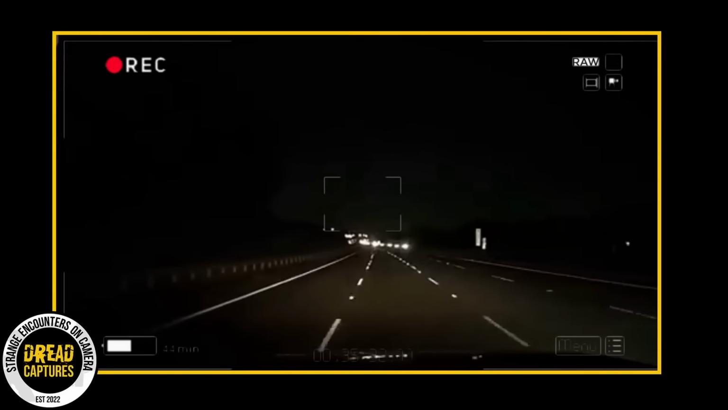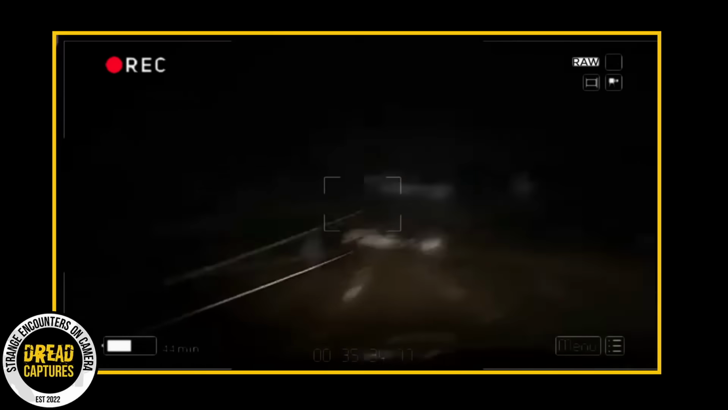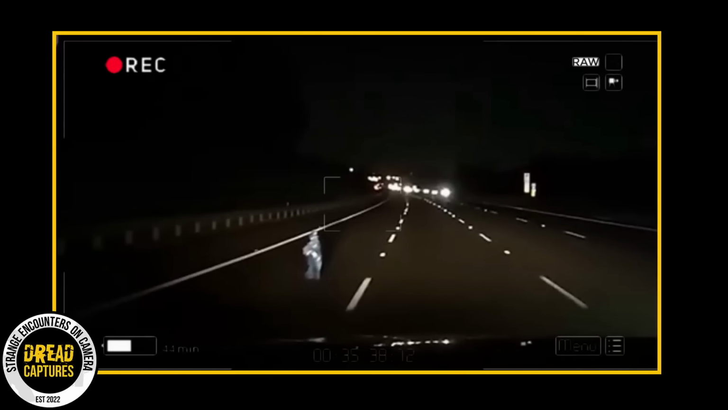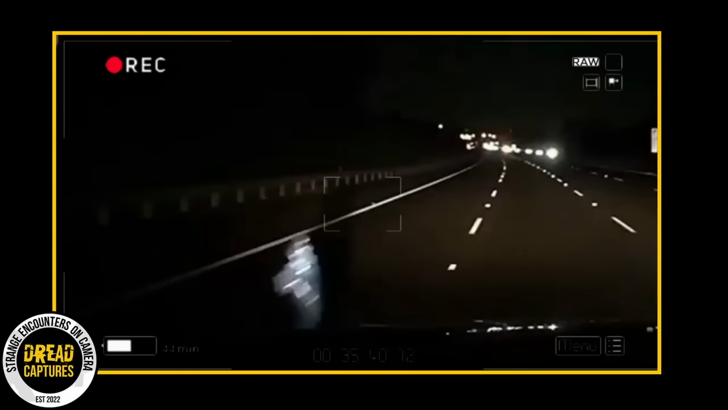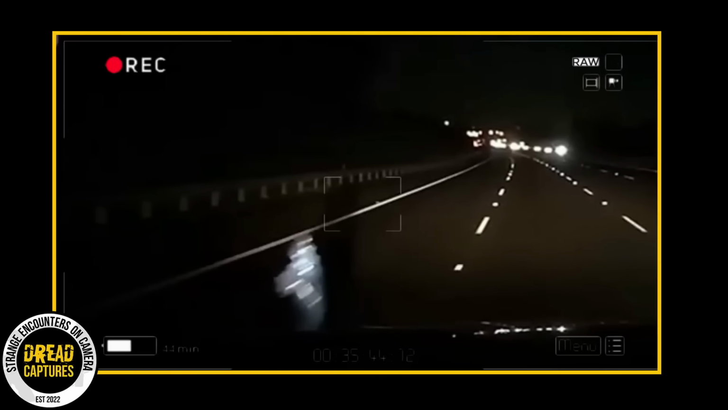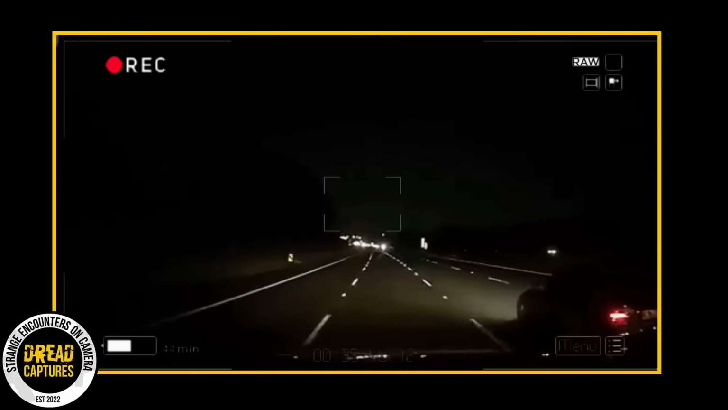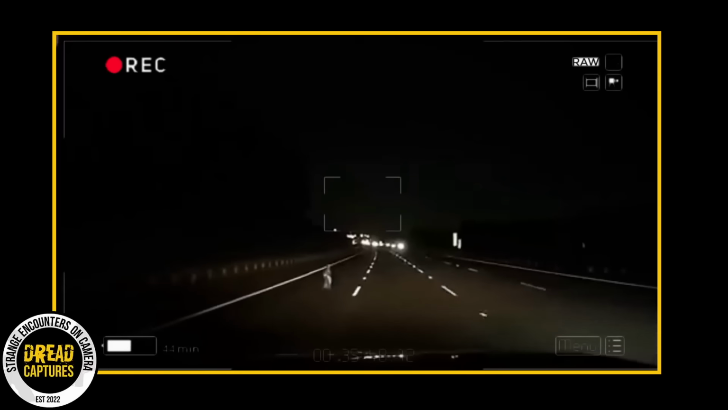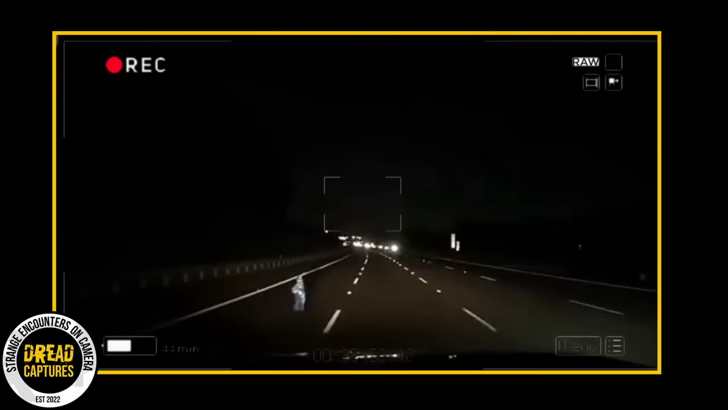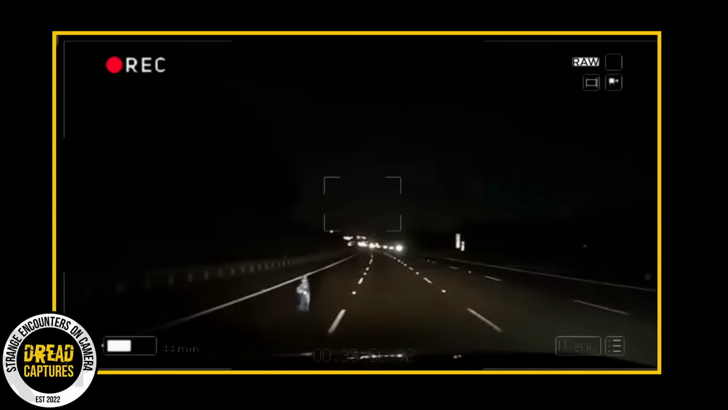And what's stranger is this kid isn't reacting to any of the cars zooming by. That's pretty weird. I mean, 10 times out of 10, a real kid would be scared or at least trying to get out of the way. That's why most people are thinking this is a ghost. However, some people think it could be something more sinister, whether it's a spirit or a group that has put a fake kid out there to freak out all the drivers.